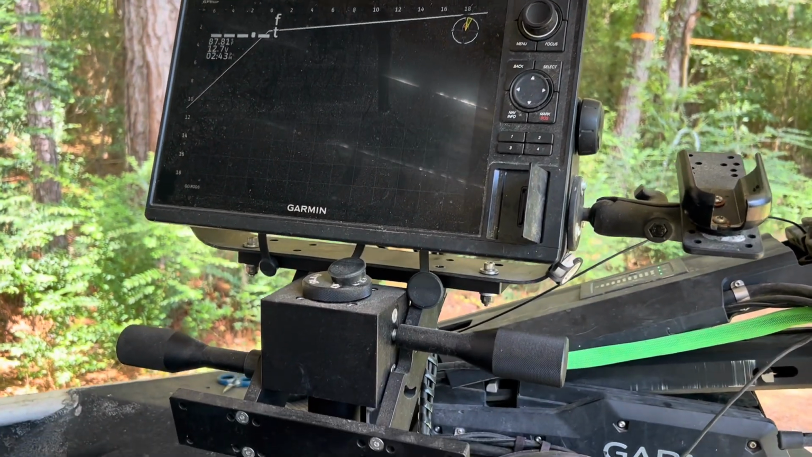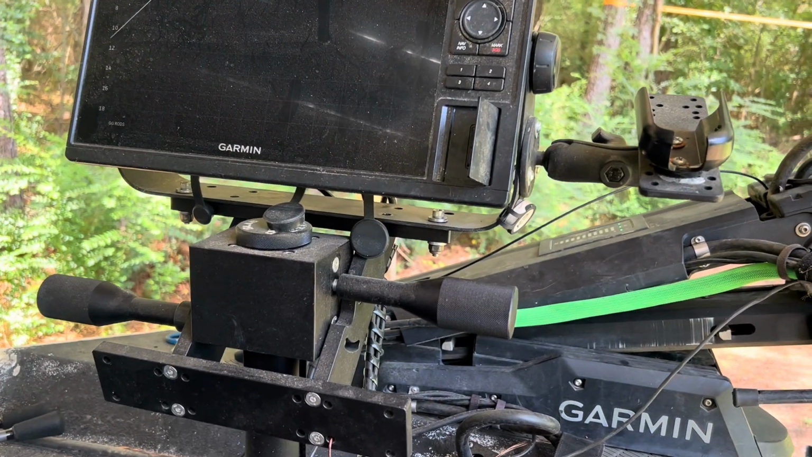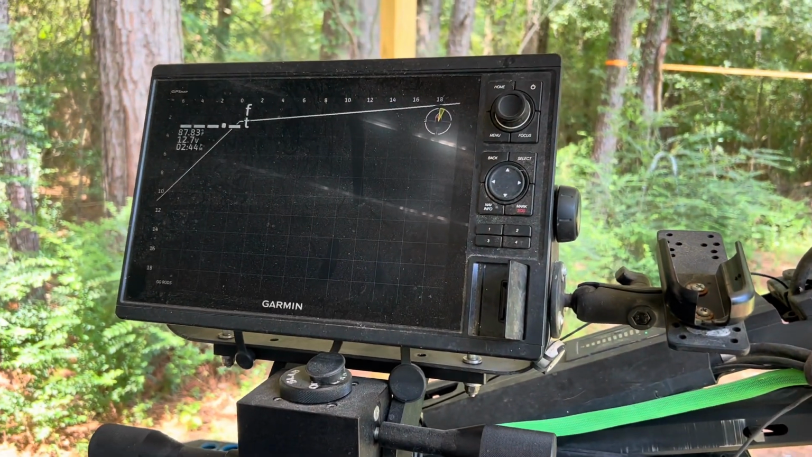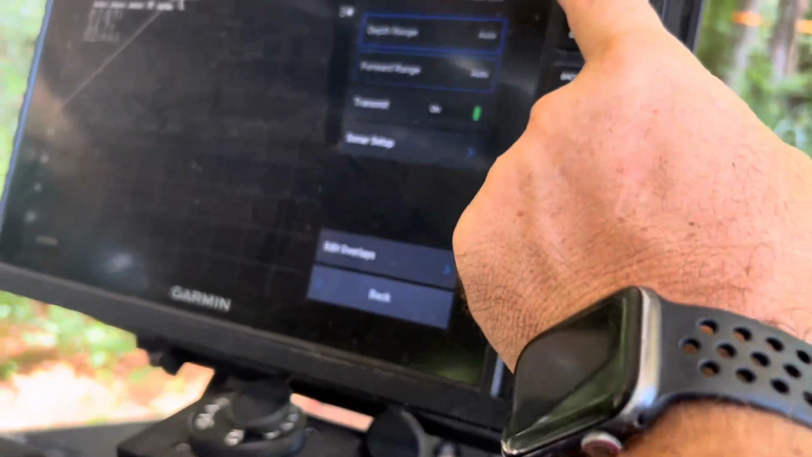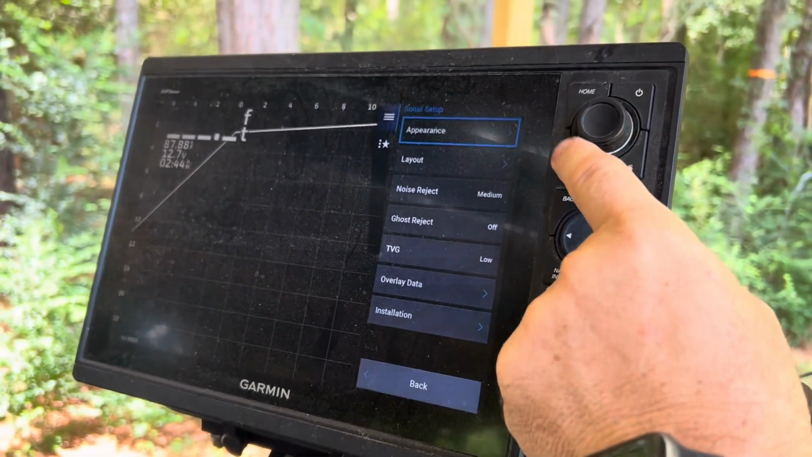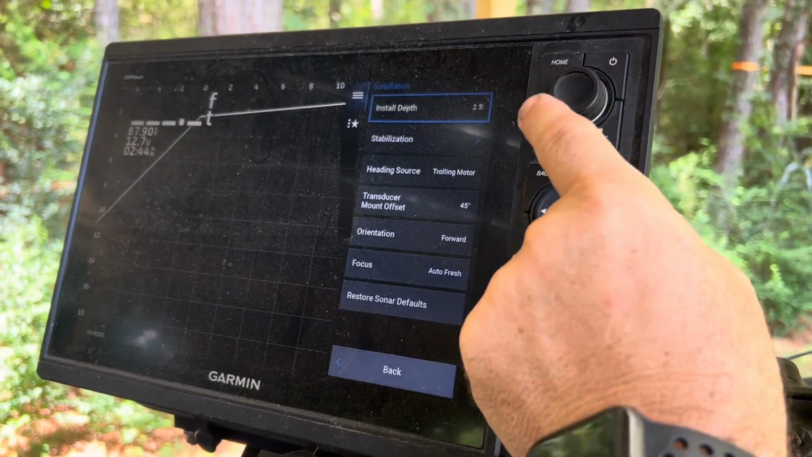And that's very important, especially when you're casting to some of these guys, or say Lake Grenada, chasing crappie and things like that. It's very simple. We'll do it again. We'll go menu. We'll go right here to Sonar Setup. Now, I'm not going to go back to the screen installation.